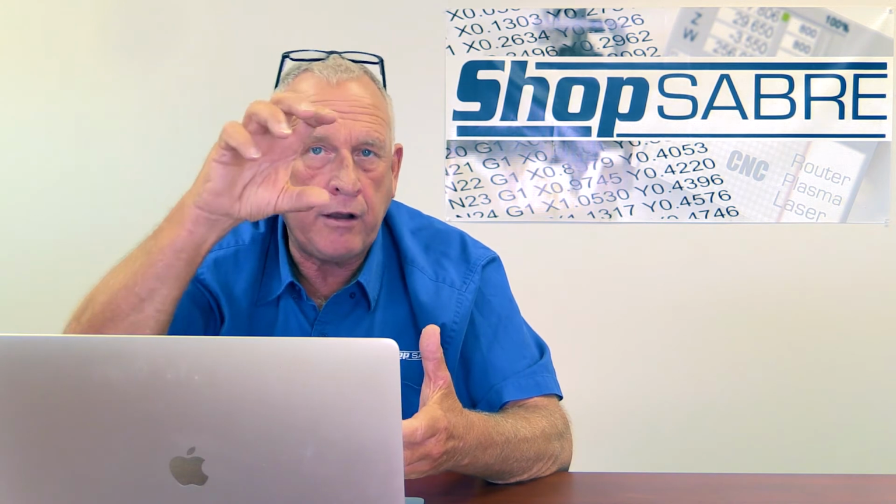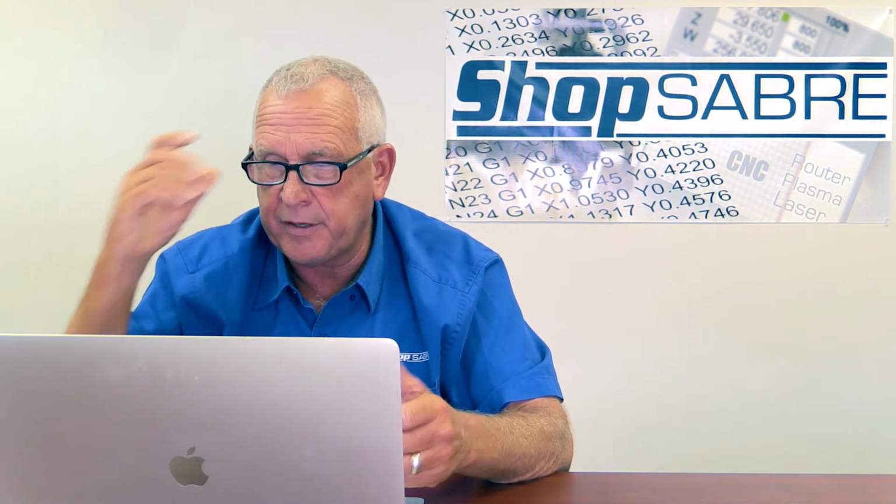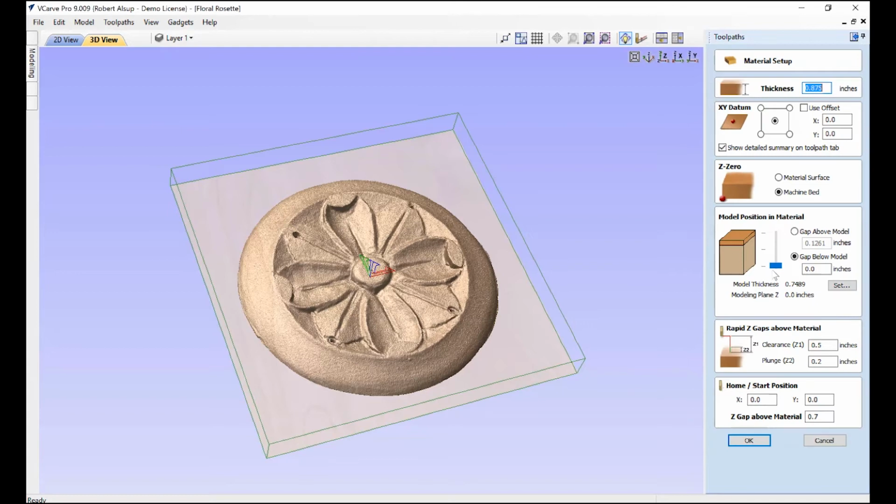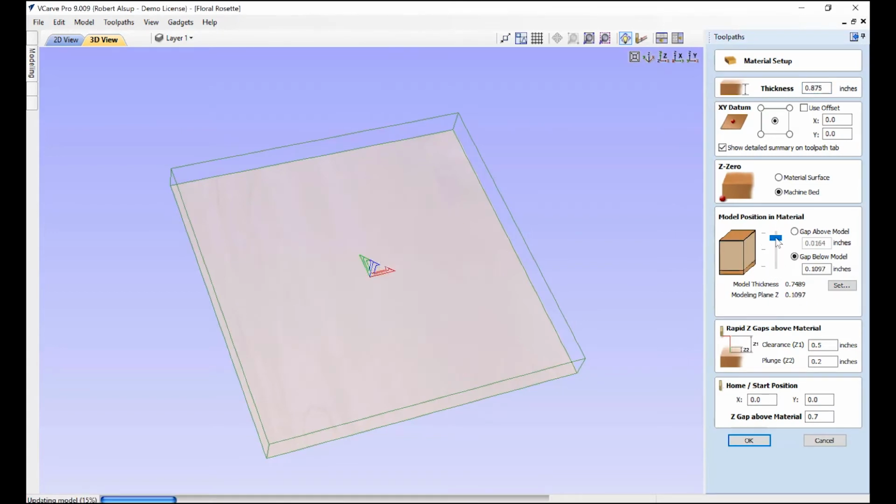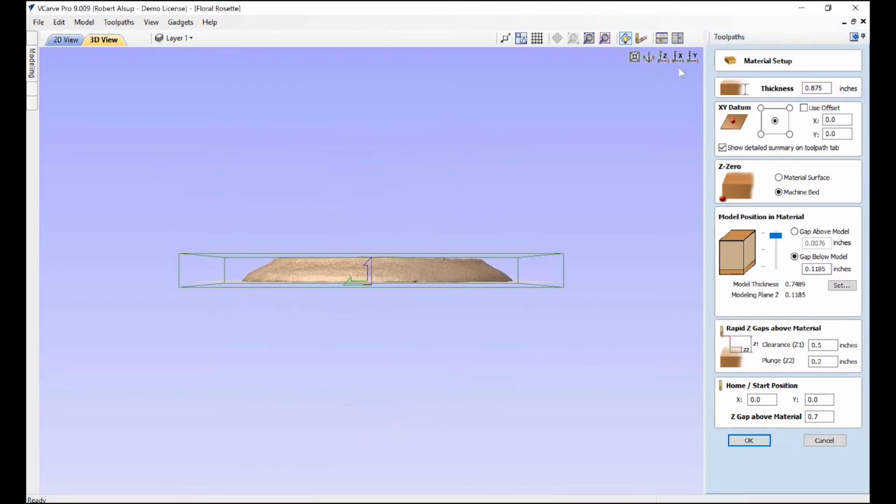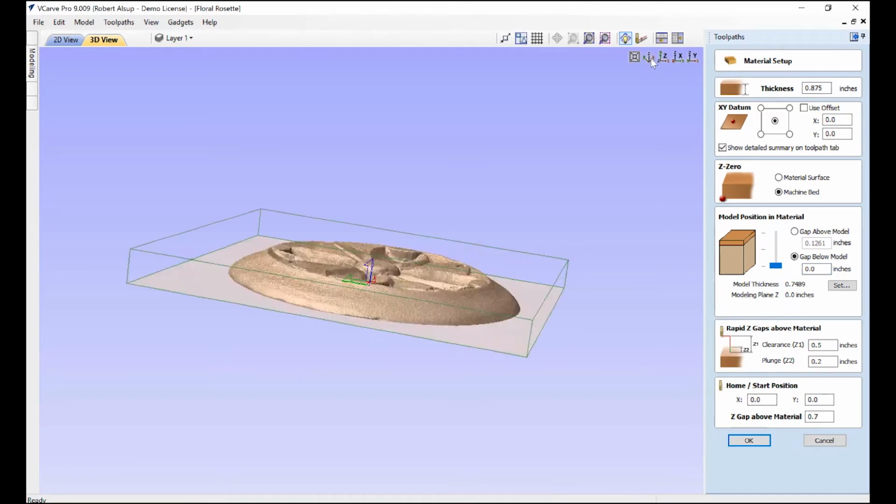But now we have to figure out where that fits in the material because the material's a little bit thicker. So we click this button right here, and if you notice, this slider basically moves that up and down. A good way to look at it is from the side over here. See where that's up in there? Well, think about it, we really want it flat on the bottom, and we want to take off that extra material from the top. So let's set this gap below model at 0. All right, and we'll hit OK. Okay, so now we have that position.